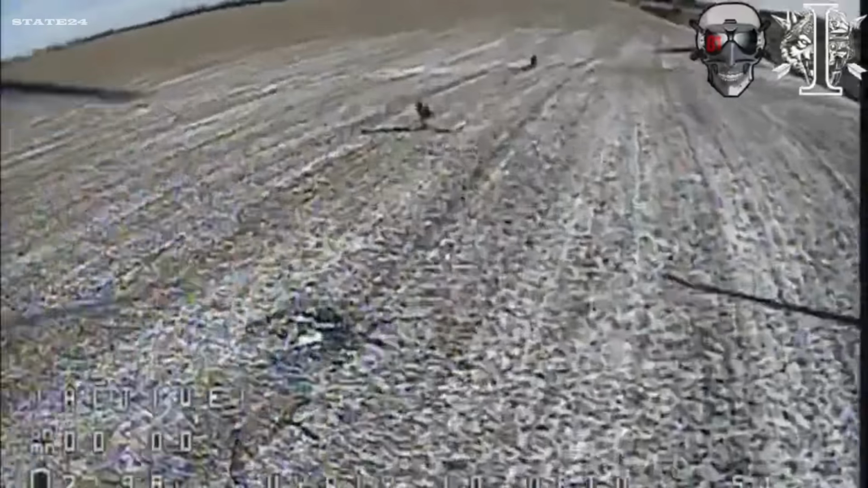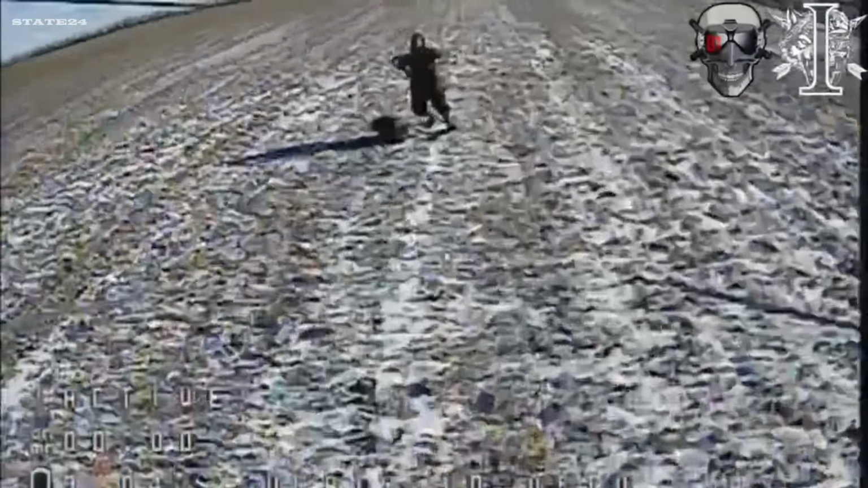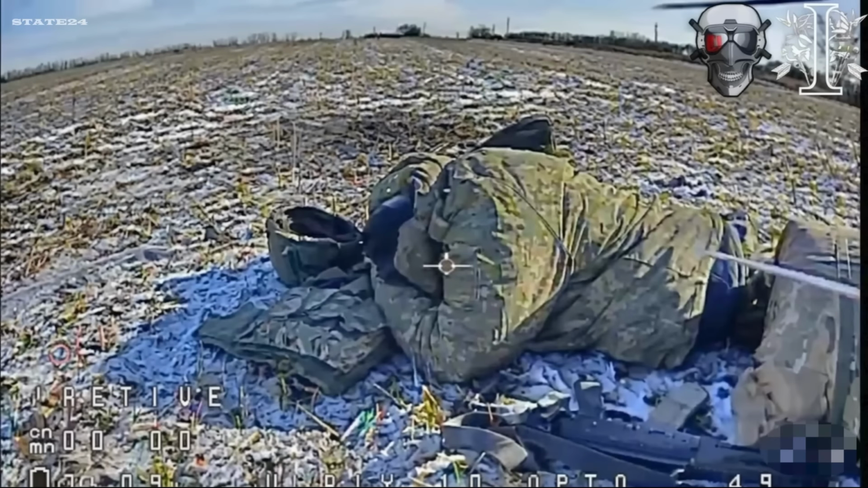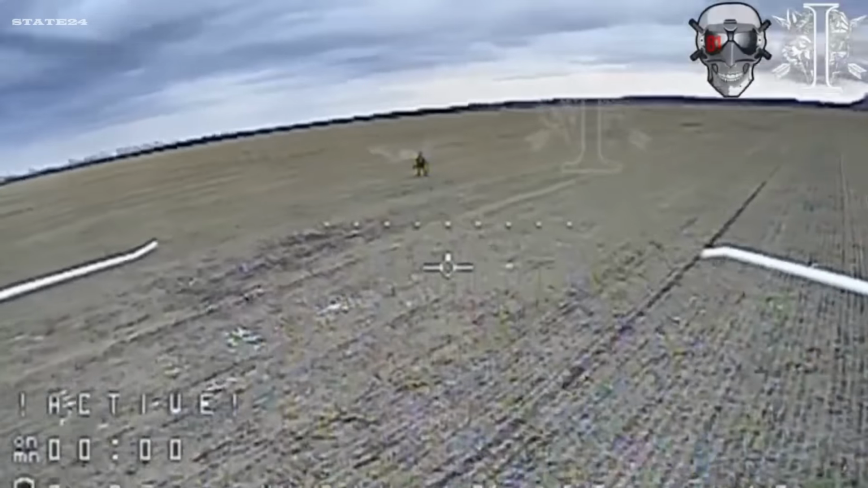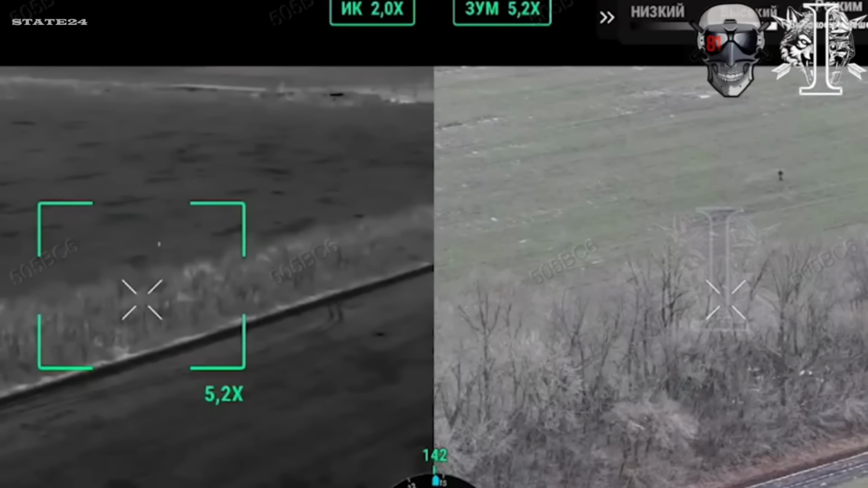Some soldiers run, others drop to the ground and lie completely still, playing dead, hoping the drone moves on. Some freeze entirely, not moving a single muscle. None of it works, because an FPV drone doesn't need you to move to find you. It already has you. And lying still on open ground isn't cover. It's just a stationary target.